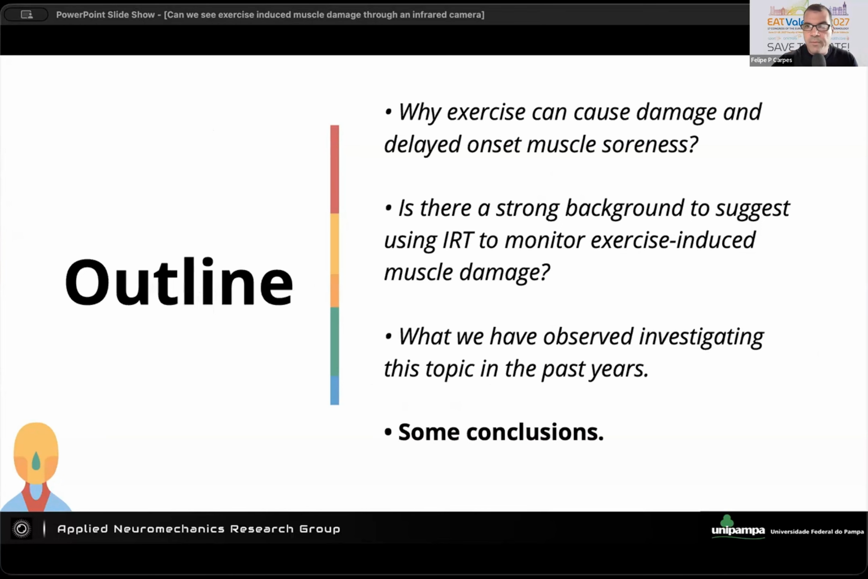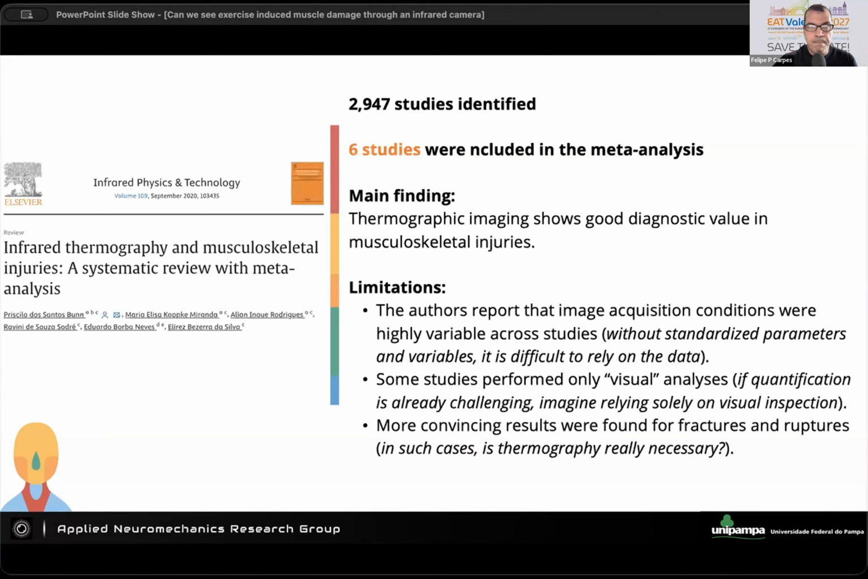So, trying to finish up on time, some conclusions. I really like this paper here. I think that many of you have seen this paper before. The most important thing that I would like to highlight is that we have a lot of studies on infrared thermography and exercise and injury, muscle damage. That's not the case for this paper, muscle damage. But when the authors searched papers to run a meta-analysis, just 6 studies were included.